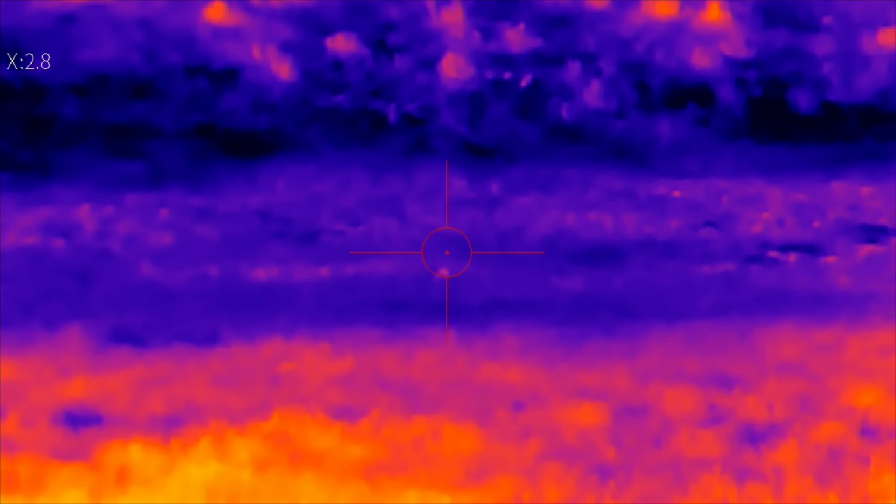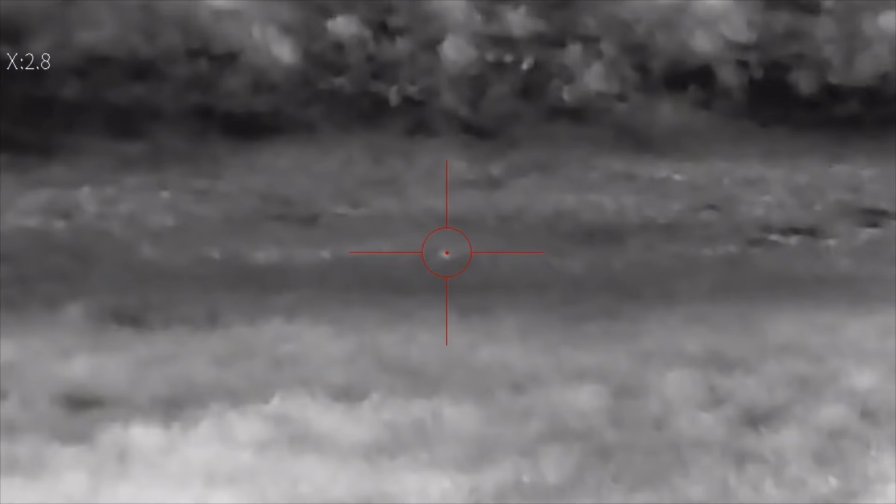Sepia. See what that looks like. Rainbow. Some night. Some aurora. Let's go to red hot. Jungle.